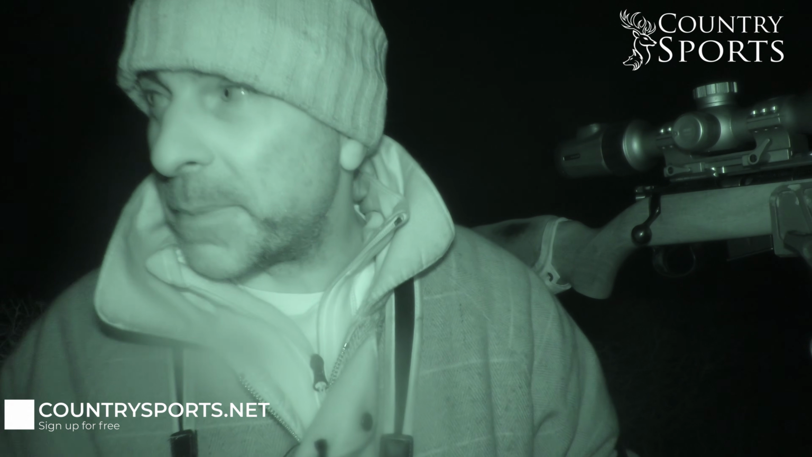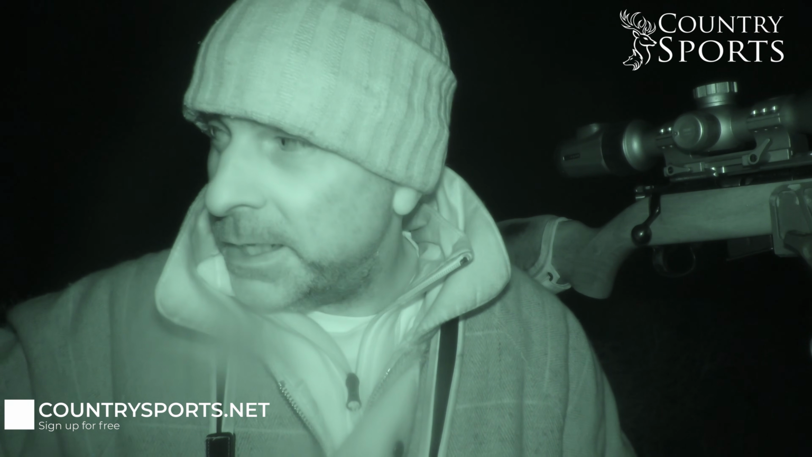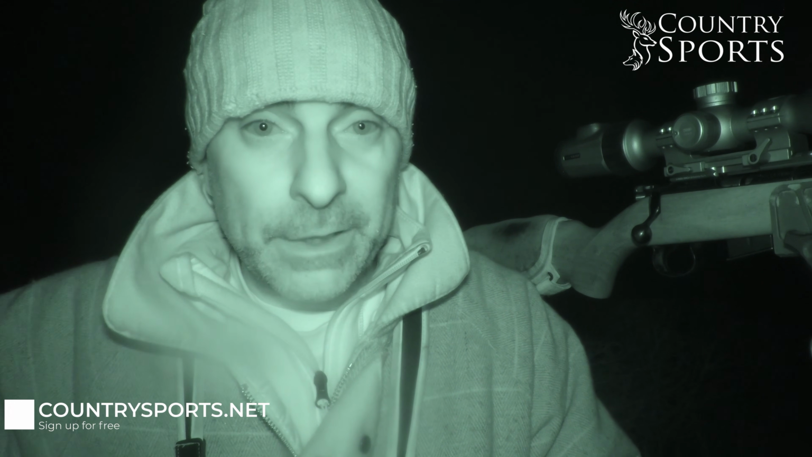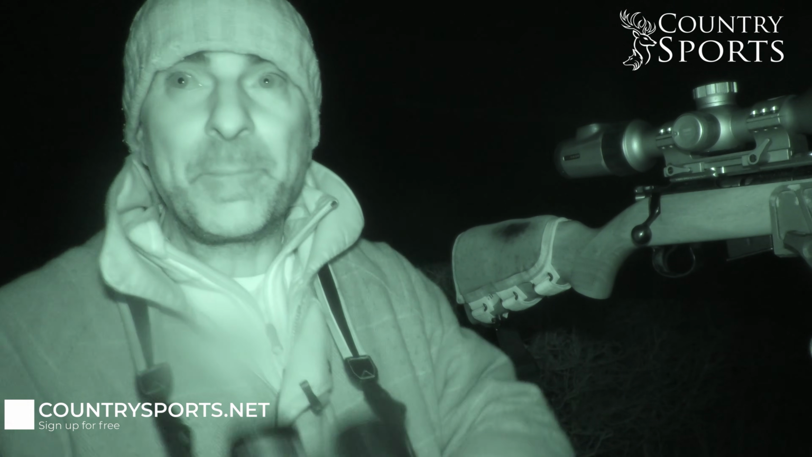Well, that couldn't have worked any better. That fox actually ended up coming, I think, down the back of the hedge from me, and he ended up on the bottom of the field, and I managed to just turn around over the top of the hedge here, just behind me. Nice safe shot down the field into a little swampy bit down the bottom there, just give him a little whistle, and that was it. He just looked around, whack, down he went. So first one down for the evening. I've only been about 10 minutes, so that's a really good start.